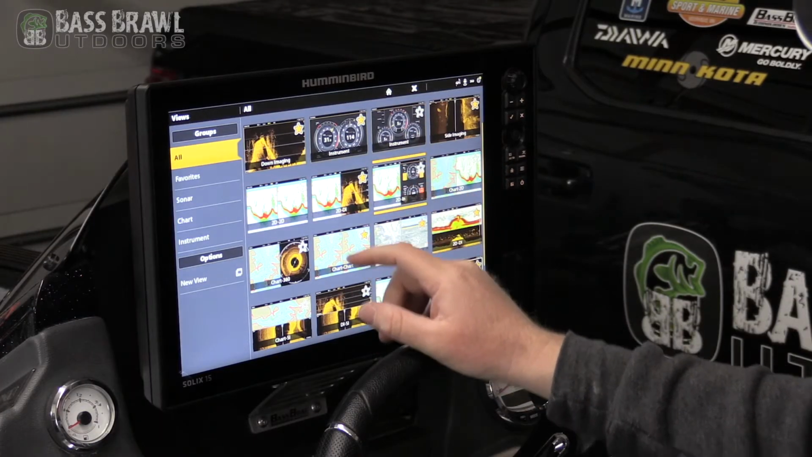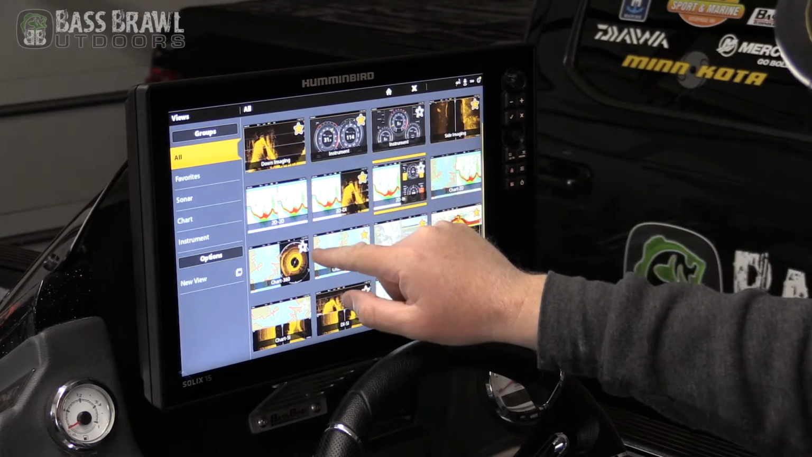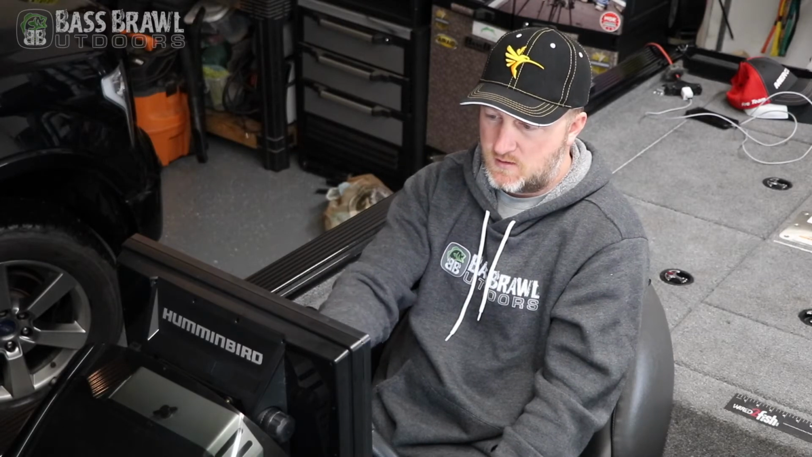Okay, right now all my views are laid out here. You'll notice some have the yellow star. Those are on my favorites list. The ones without it don't show up. If you don't use them very often, I would suggest just taking the star off those so they don't show up there and take longer to go through your good screens.